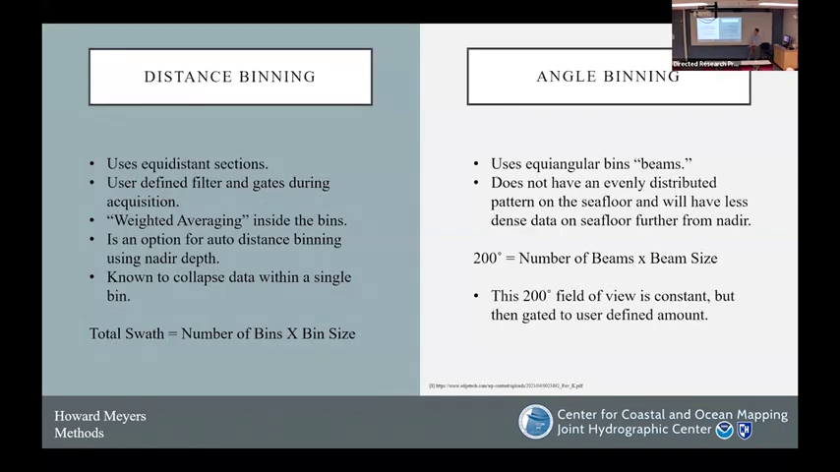So the binning methods. EdgeTech has 2 separate ways to bin their data, which are then available for the end user to then process. The first is distance binning, which uses equidistant sections on the seafloor. These are defined by the user in the Discover bathymetric software during acquisition. And then within those bins on the seafloor, a weighted average is taken to produce a sounding.